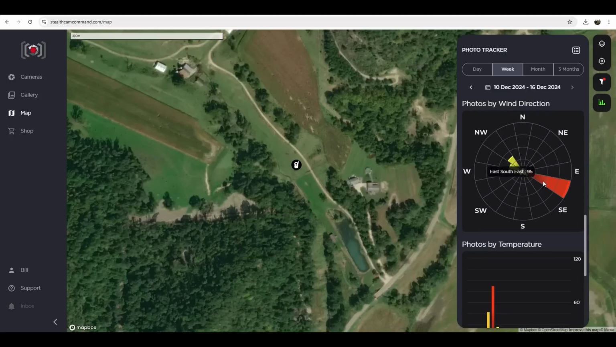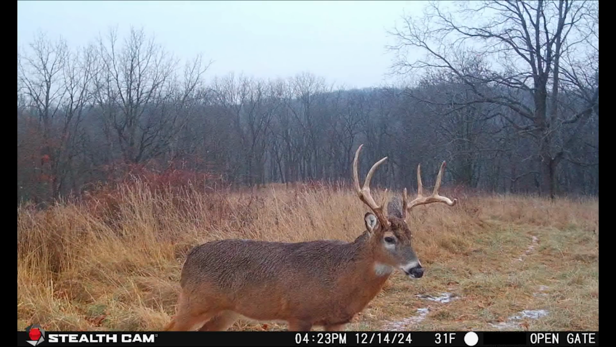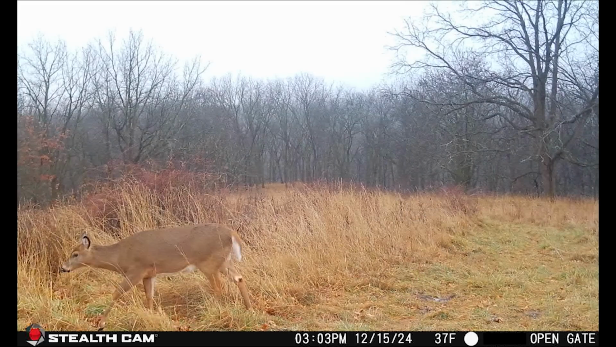So let's start at the first location. My first spot here is just an open gate leading from a timbered ridge out into a picked cornfield. Not a whole lot going on there in the last couple of days. There's a really nice 3-year-old buck in there. We saw him back in November. I think in a couple of years, he should be a real dandy.